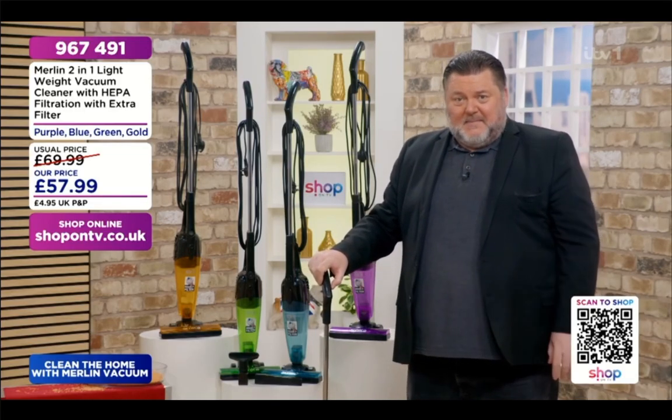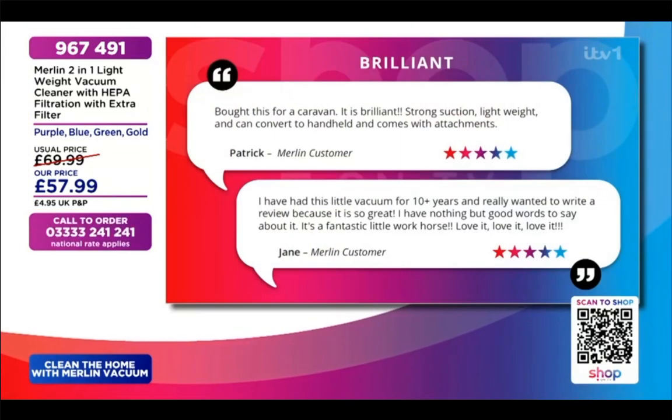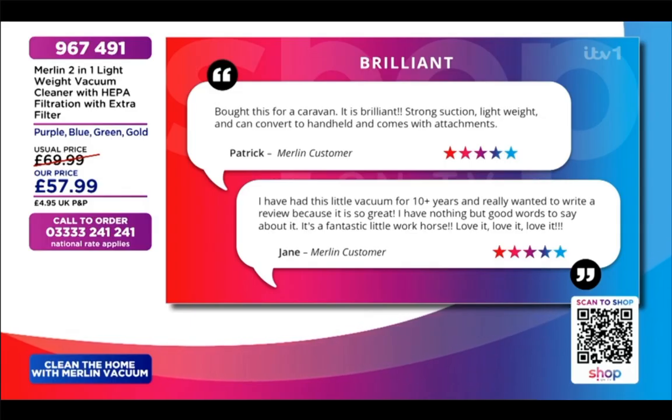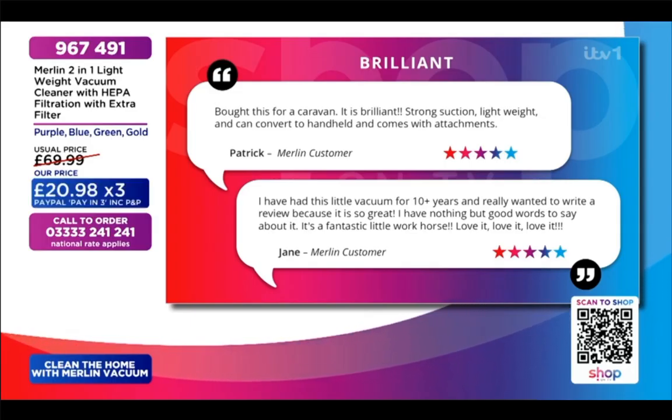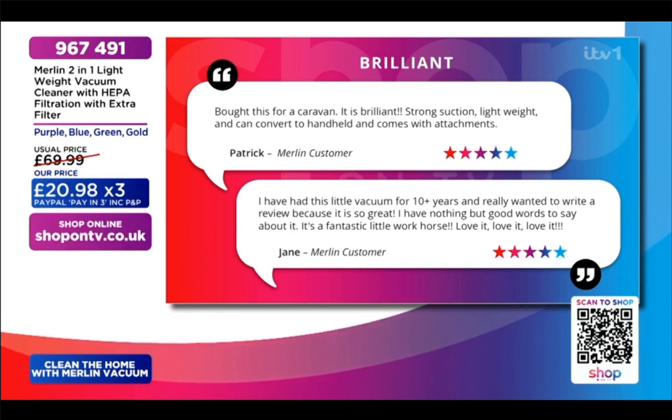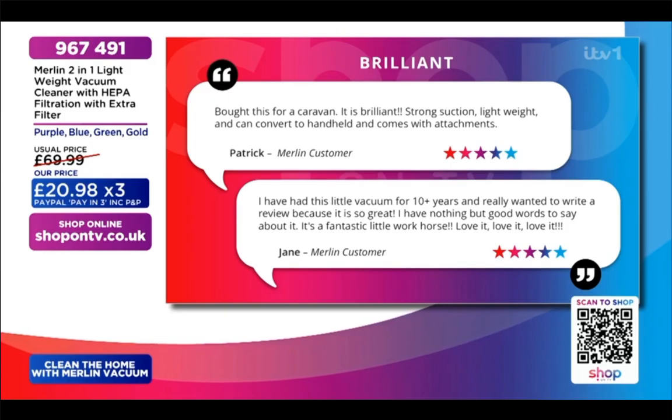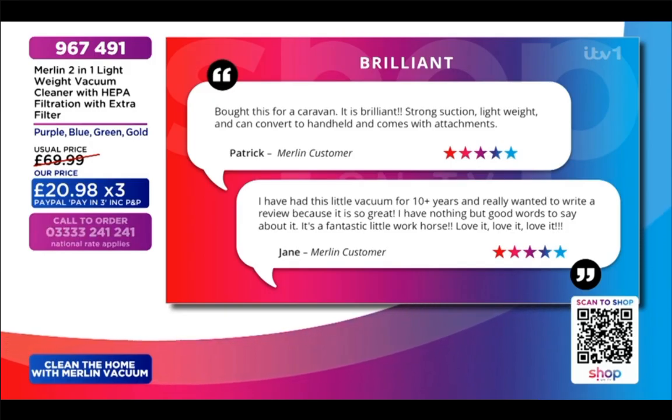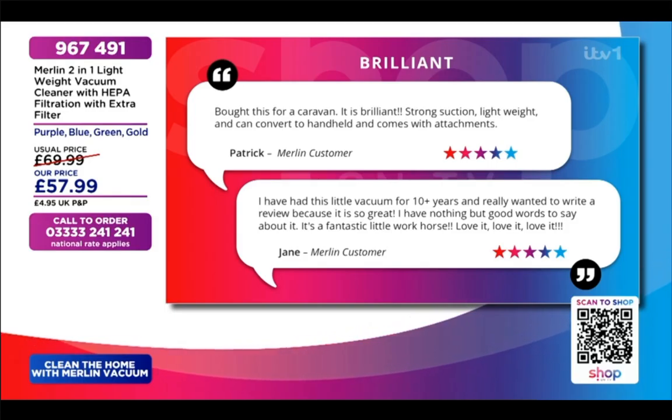I really, really do. Let's have a look at some reviews as well, because people love this vacuum, rave about this vacuum. For example, Patrick, who's a Merlin customer, said, bought this for a caravan. It's brilliant, strong suction, lightweight, and can convert to handheld, and comes with attachments. Jane, another Merlin customer, said, I've had this little vacuum for 10 plus years. It lasts and lasts and lasts. When you spend your $57.99, you could probably get a decade of use out of it, like Jane did.